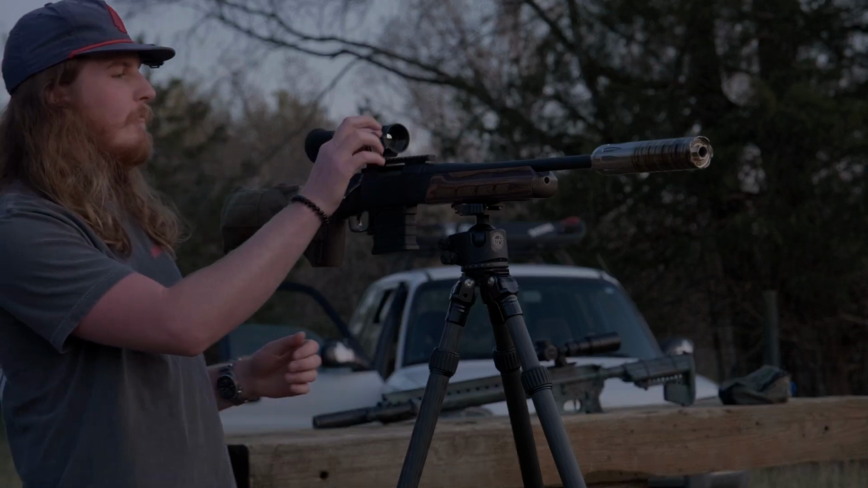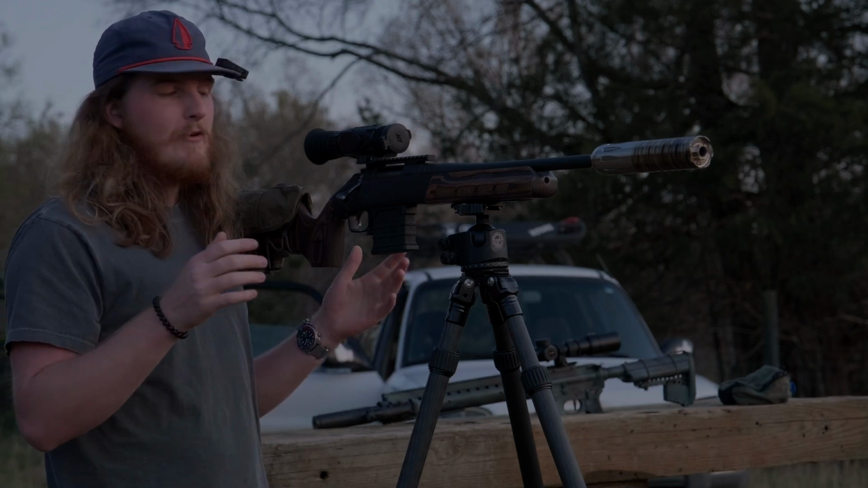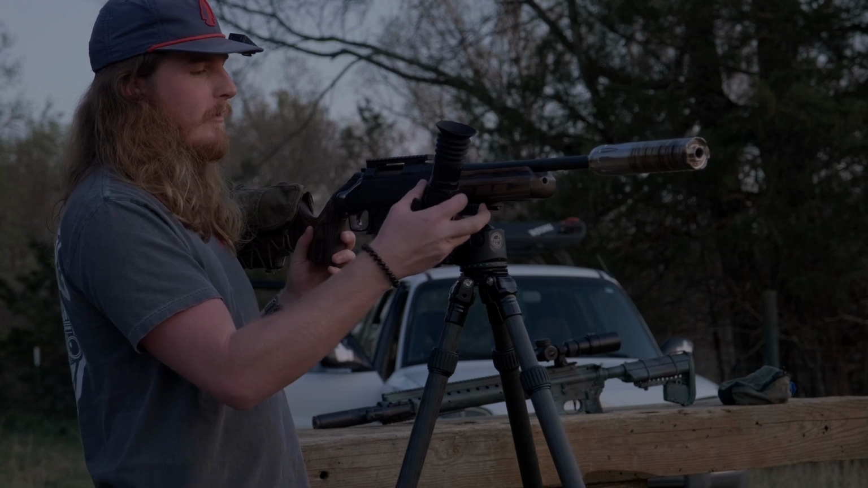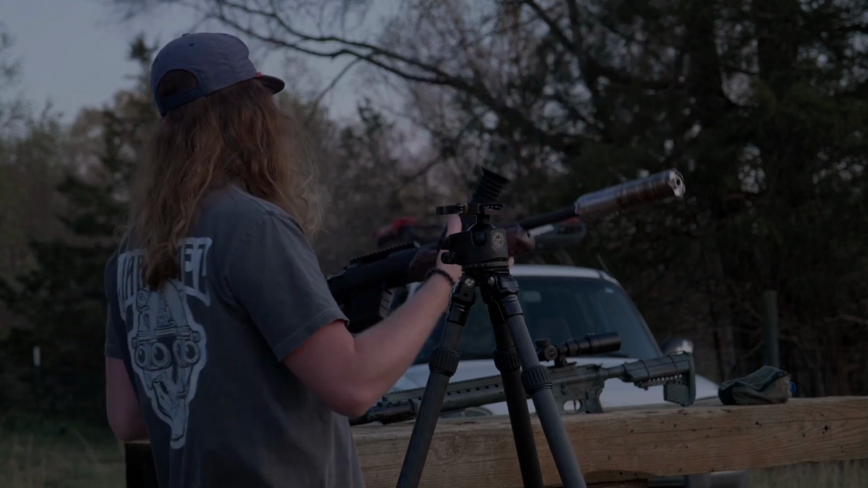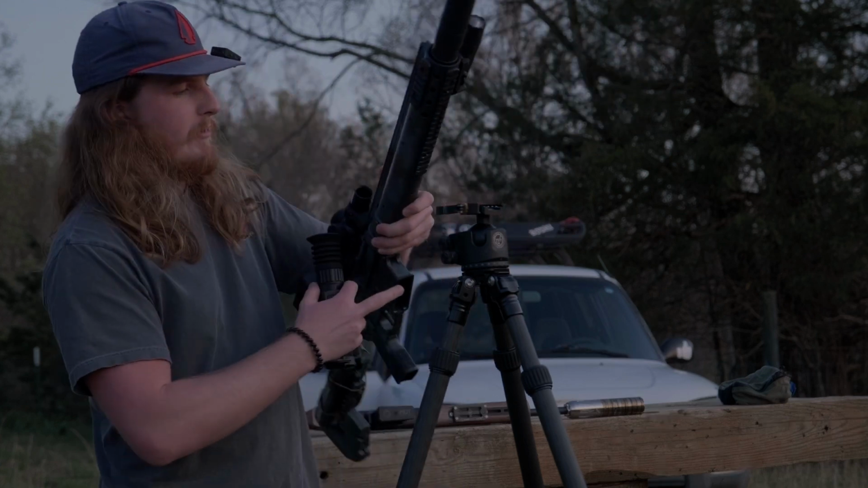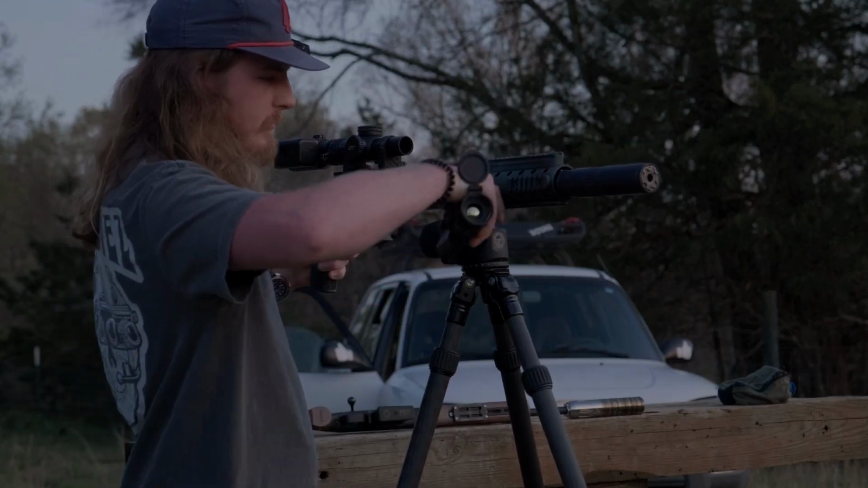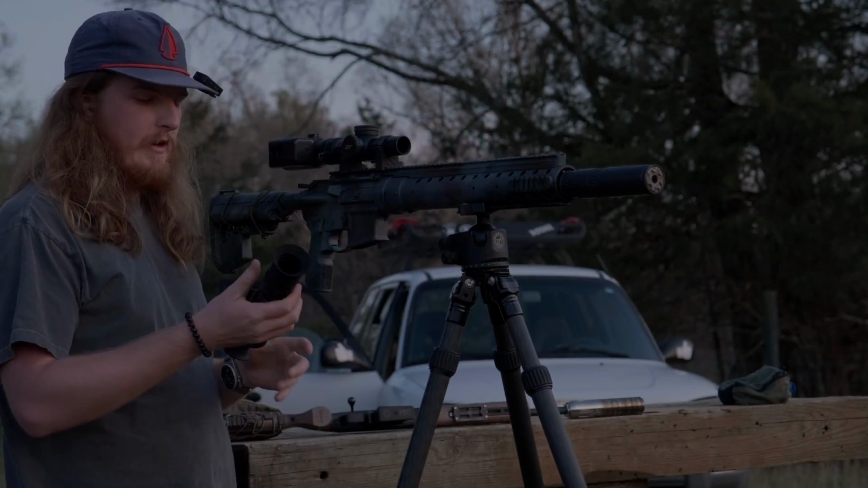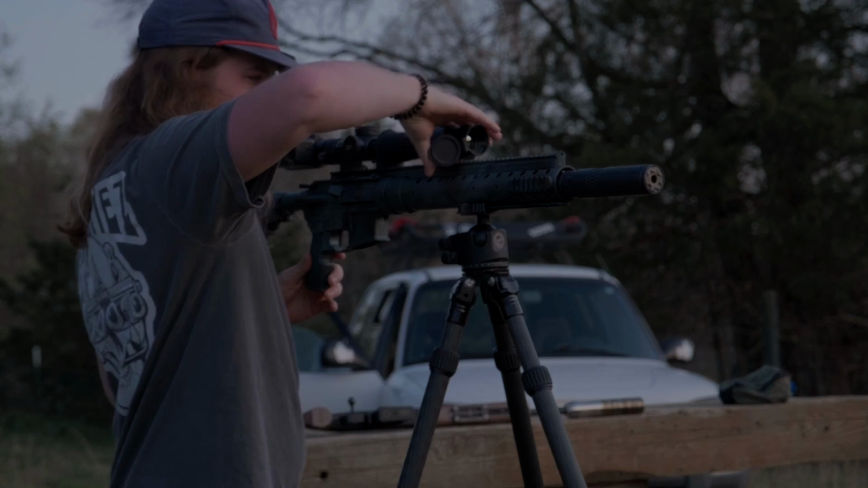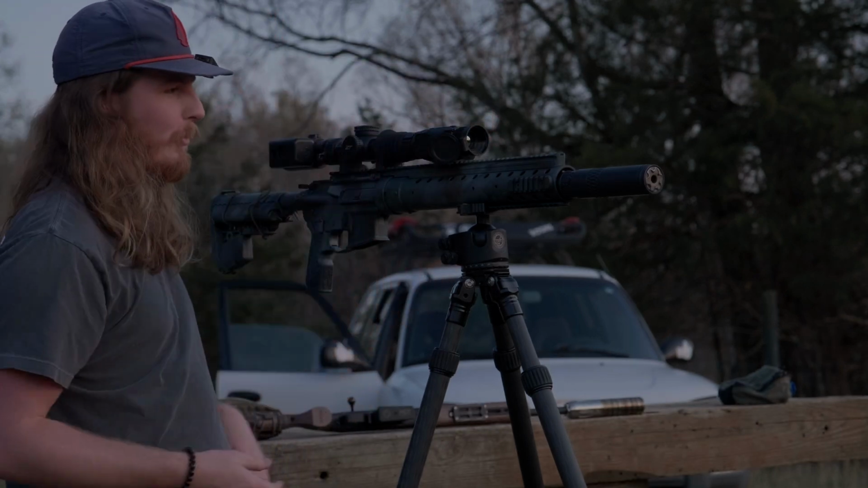Now we're going to pop it off of here, and we'll throw it on the Luke 12 Mod 5 as a clip-on. It's as simple as popping it off of there. We'll pop the rifle off of here, and we'll just move everything over. Let's get this locked in. Locked in there. And that's the beauty of QD mounts and a clip-on thermal.